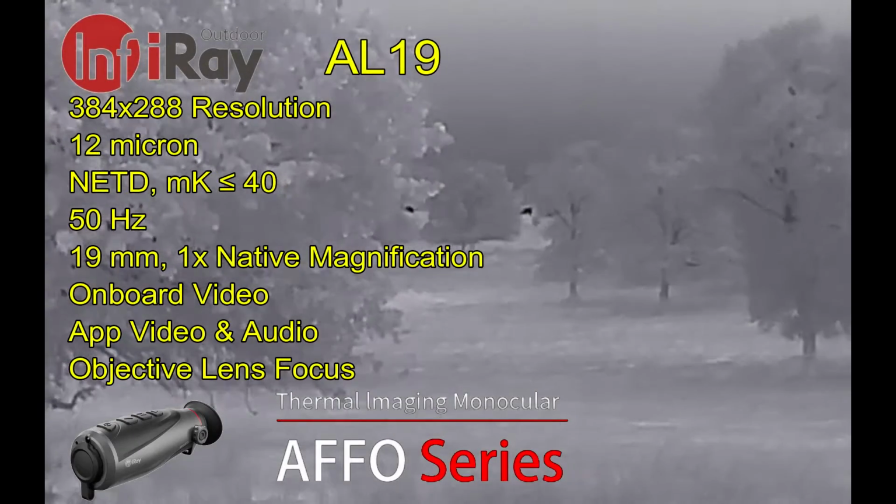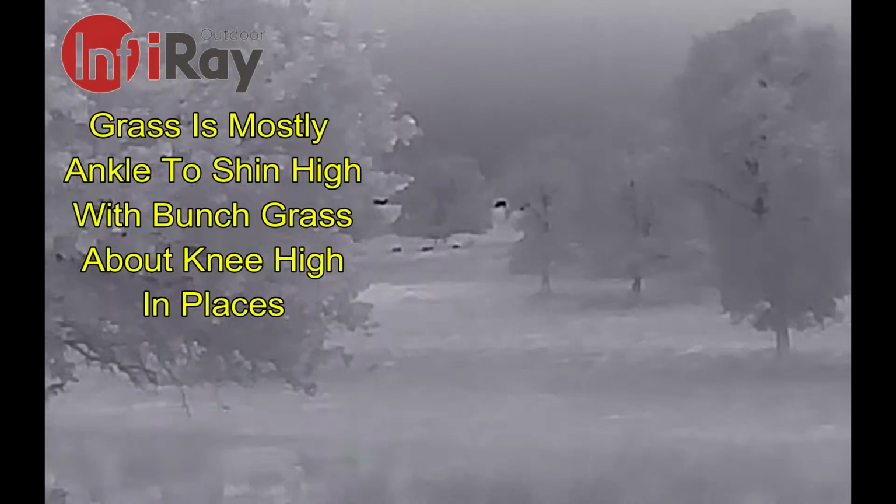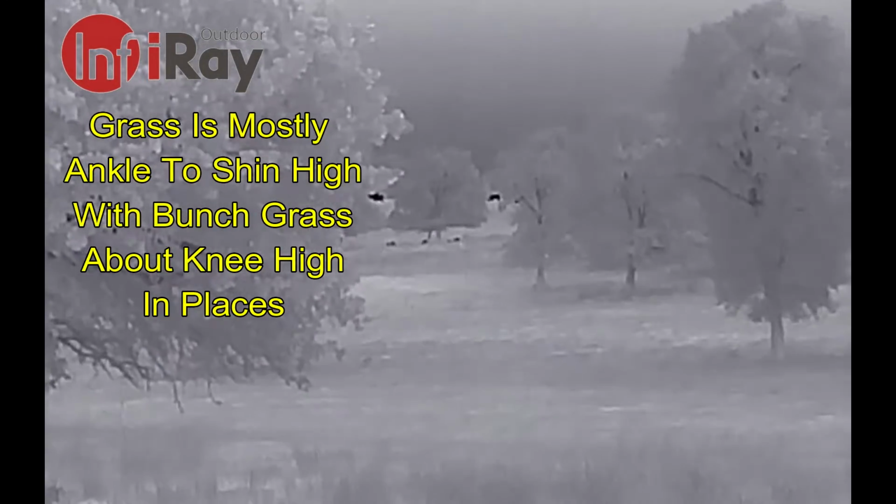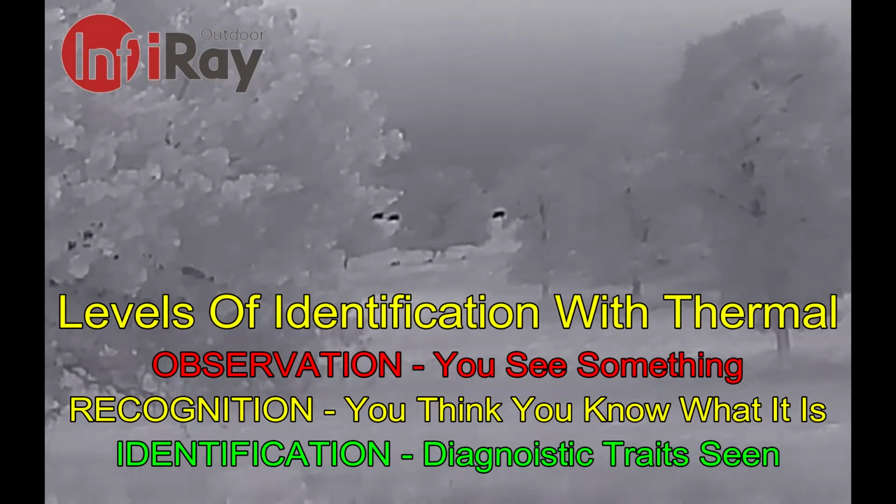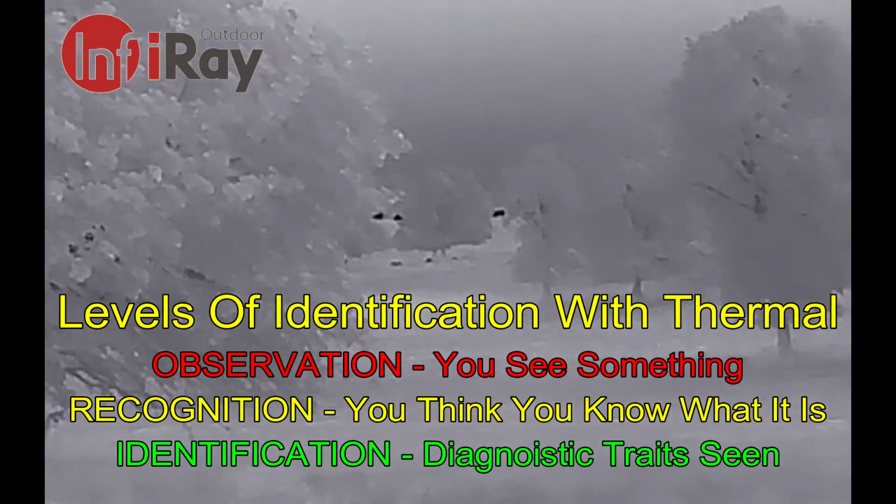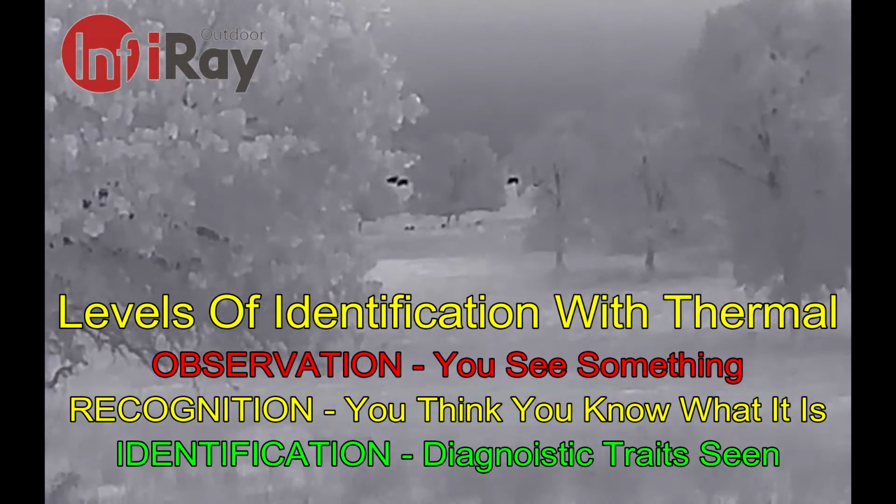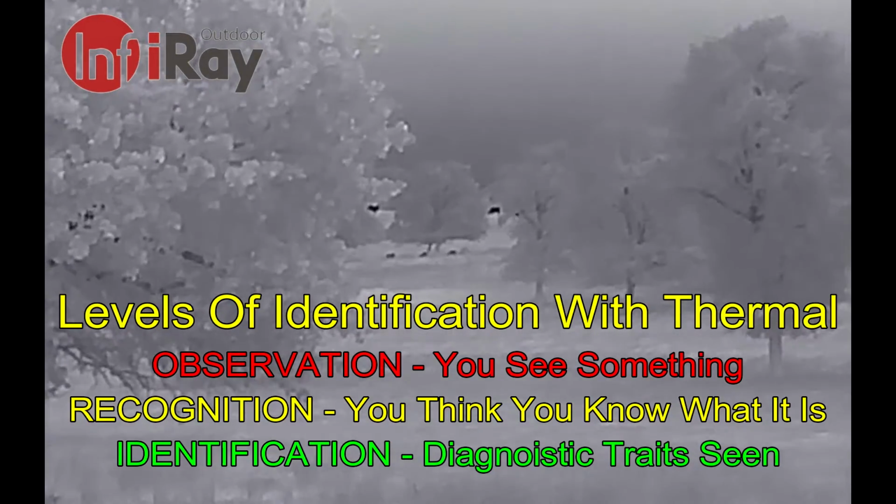Now, the AL19 is actually in the middle of the AFFO series, which is a series of entry-level thermal units that we think are entry-level, but still quite suitable for hunting, just depending upon your conditions. And so now is a good time to talk about the levels of identification with thermal, where you have observation being when you just see something, recognition when you think you know what it is, and identification when you can see diagnostic traits to identify it.